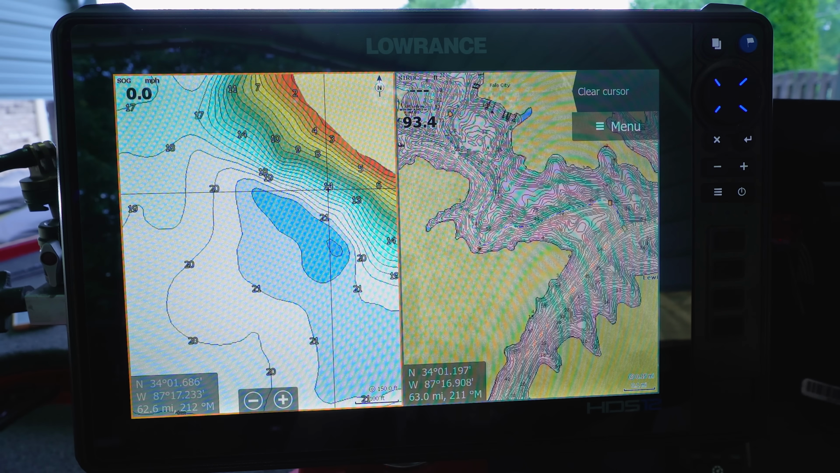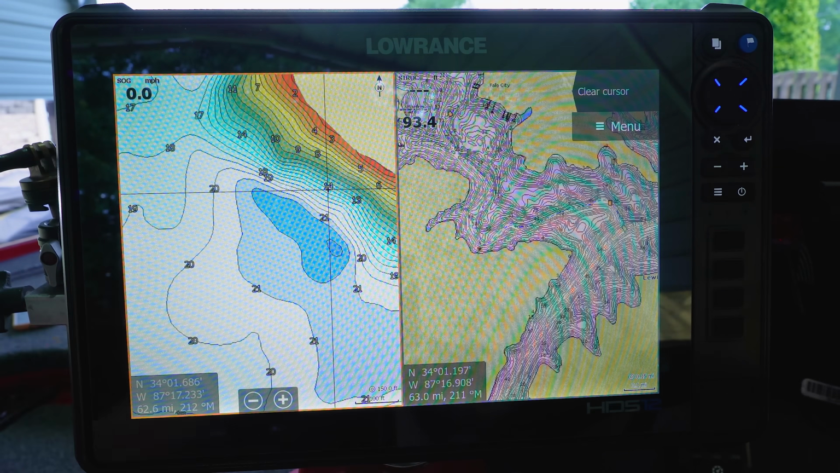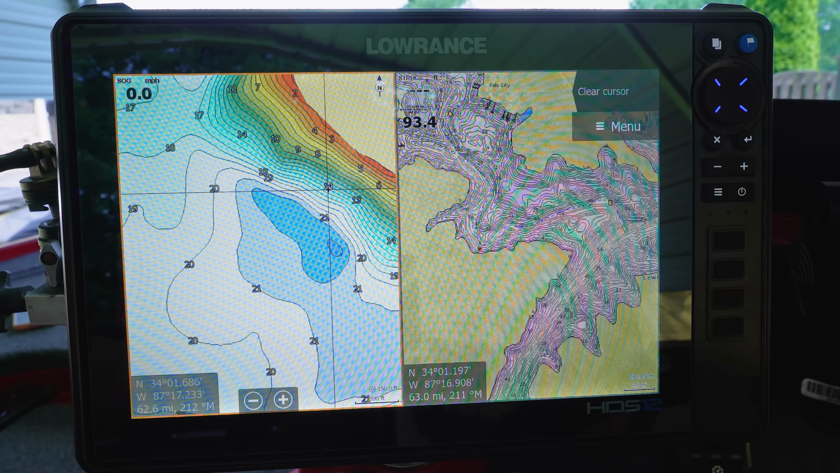I actually had a situation 2 years ago where I found this point on this lake that no one knew about because it was not on Navionics and it was on here. And I smashed them for 2 days straight. We caught fish for like 2 hours apiece. Had like 18, 19 pounds and just caught 100 fish and nobody knew it was there.